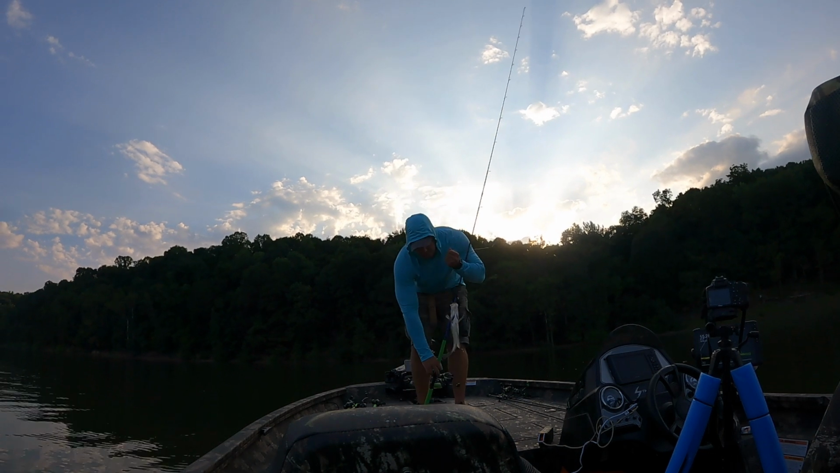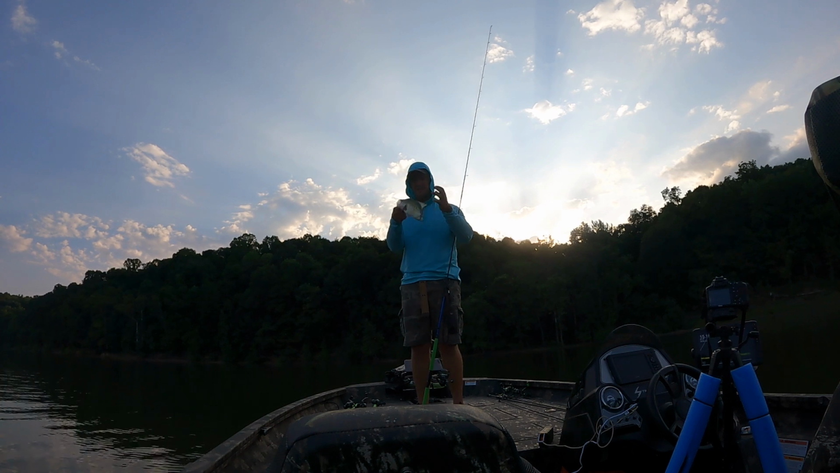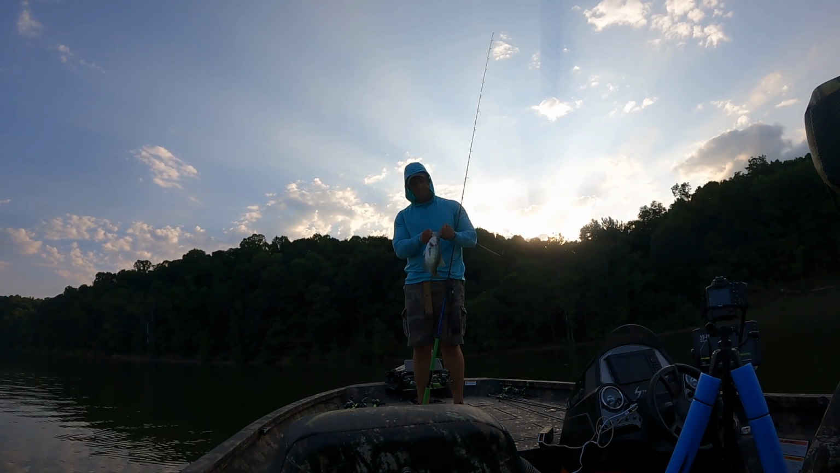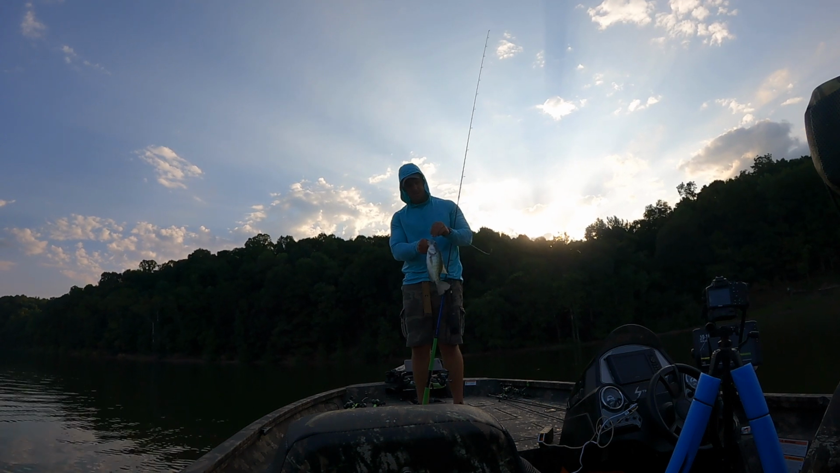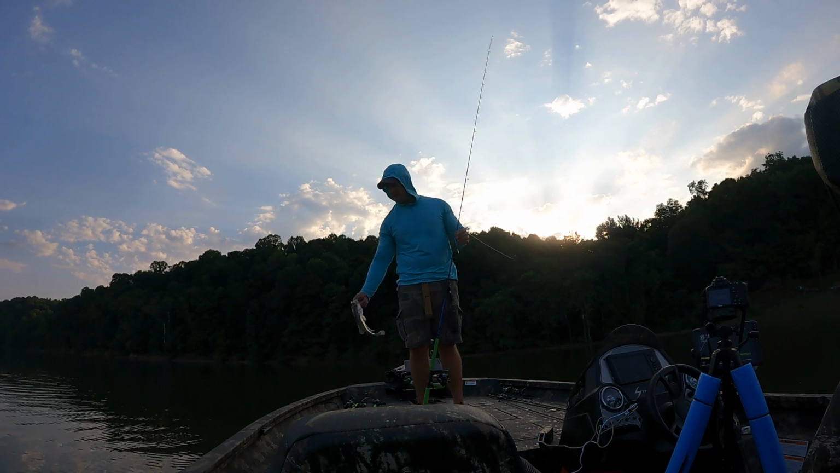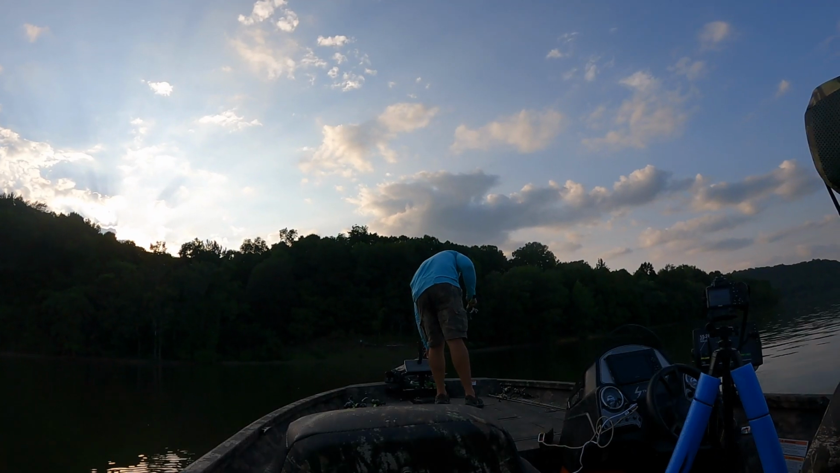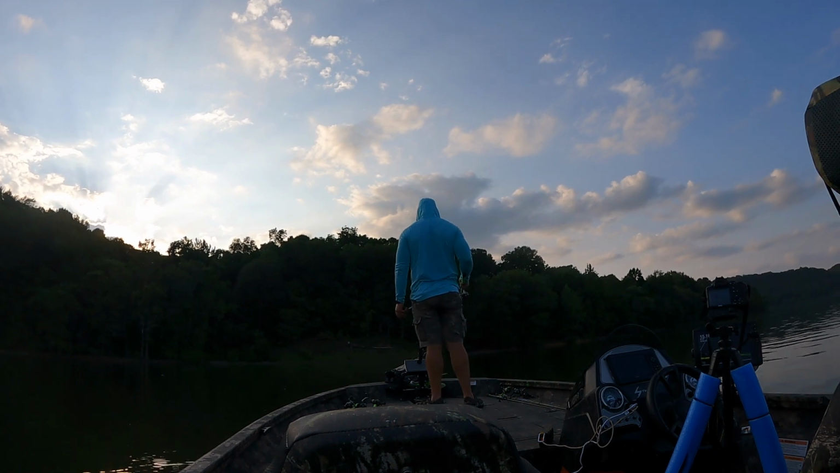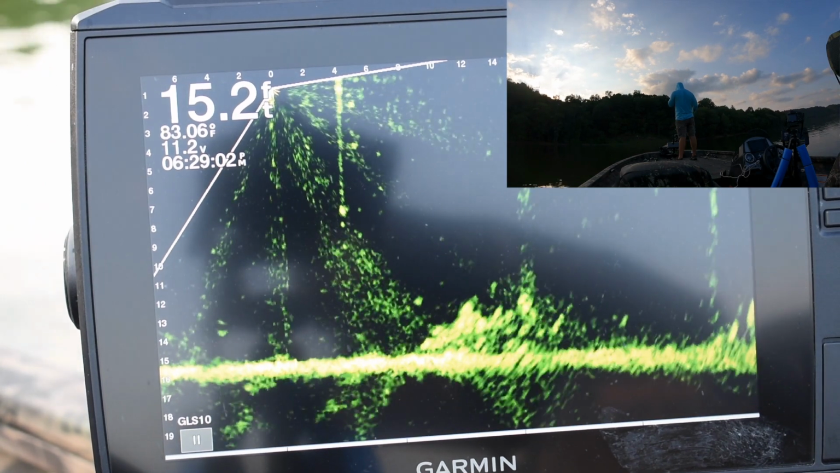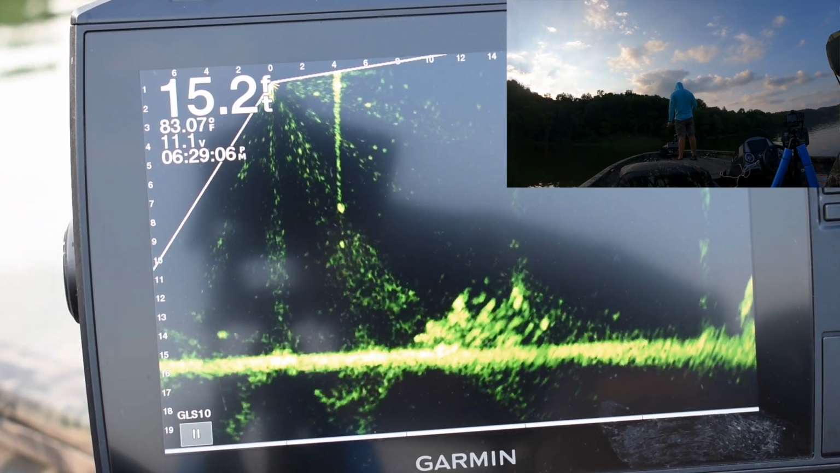They could be real aggressive and want a bigger bait, and sometimes they will attack that bigger bait and put a pretty good thump on it, which is always fun. But on this particular afternoon, it was real hot. You could see the water's just dead still.